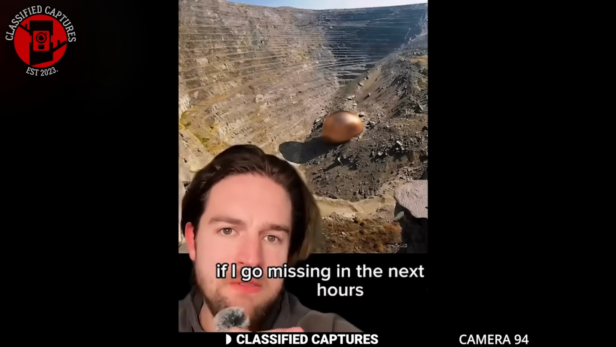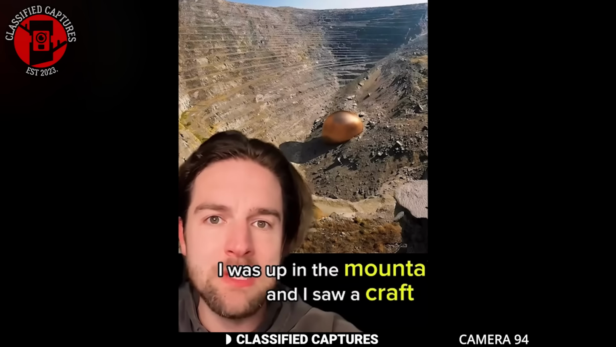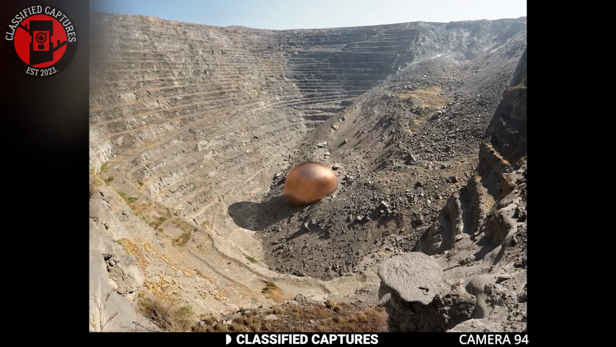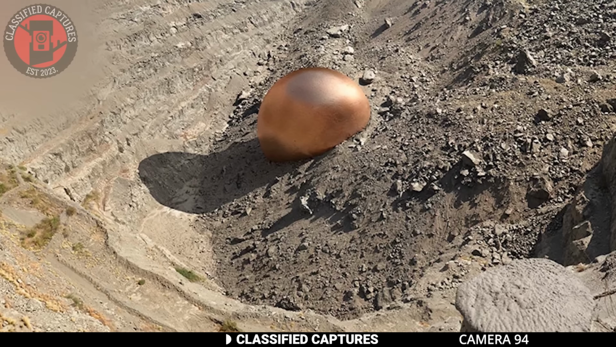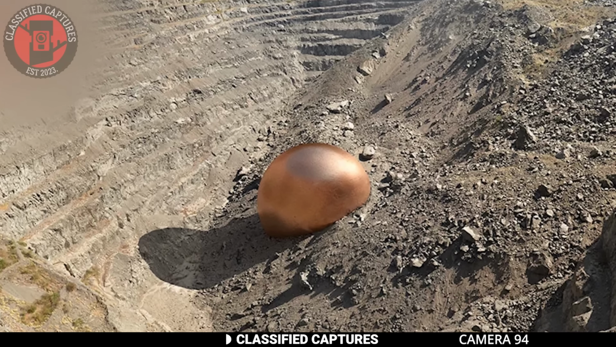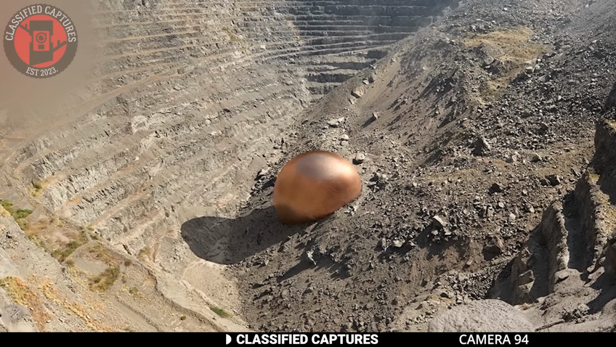A picture surfaced online shared by a man who claimed he witnessed a UFO crash land in the mountains. According to him, the object was a golden shiny orb which he initially saw zipping through the sky before it collided with the mountain, creating a crater. He described how the craft changed colors after it fell, and not long after, men arrived at the crash site to inspect the wreckage. He quickly left the area and shared the footage and images with his friends.